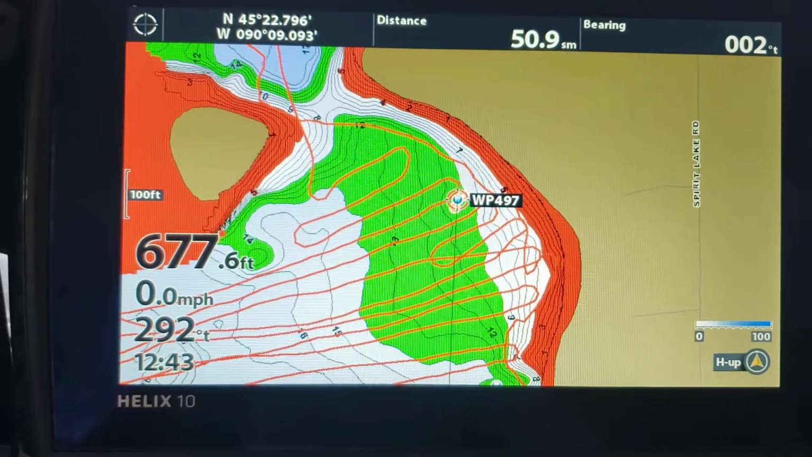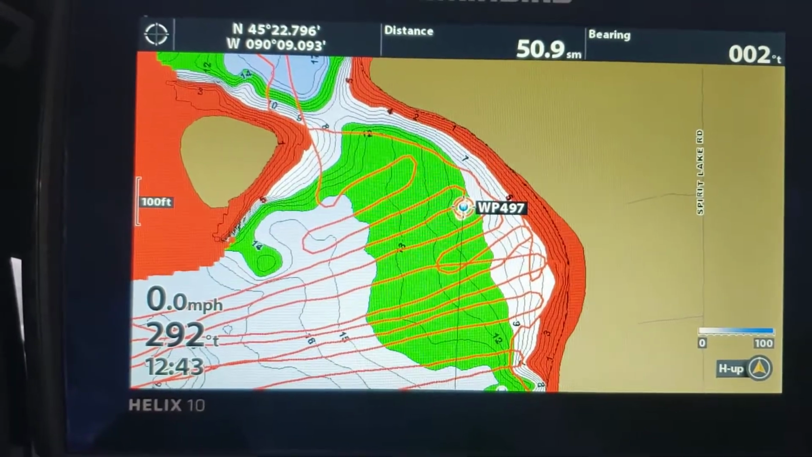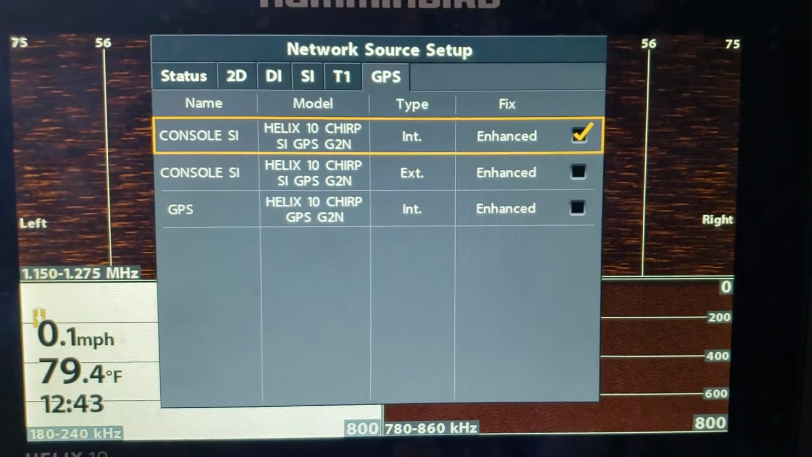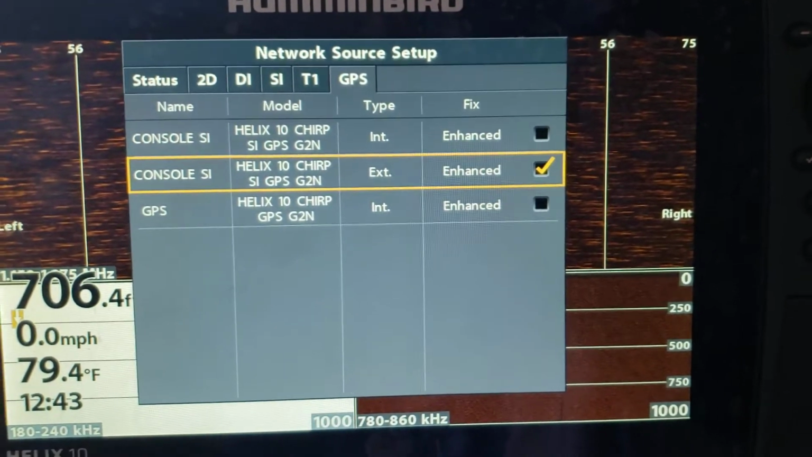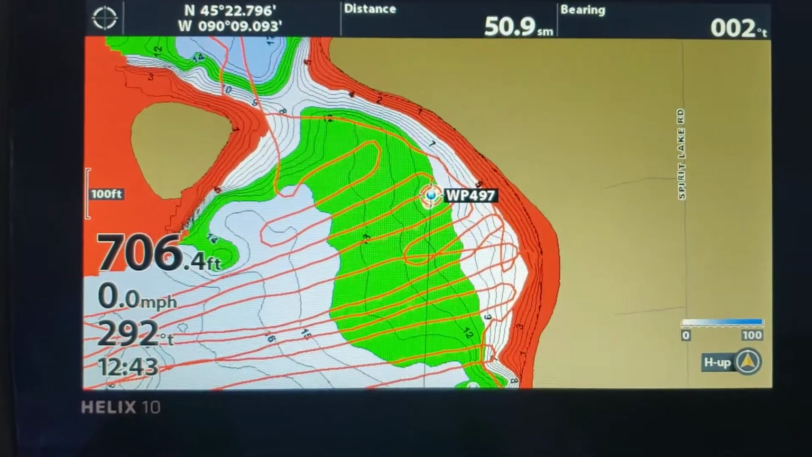As soon as I saw this map, I said to myself, I think our GPS choice was messed up. And I came over and I looked at the other graph that I recorded this on, and there it is. Internal. That should always be external when you have the puck. So don't do that, or that's what you end up with.